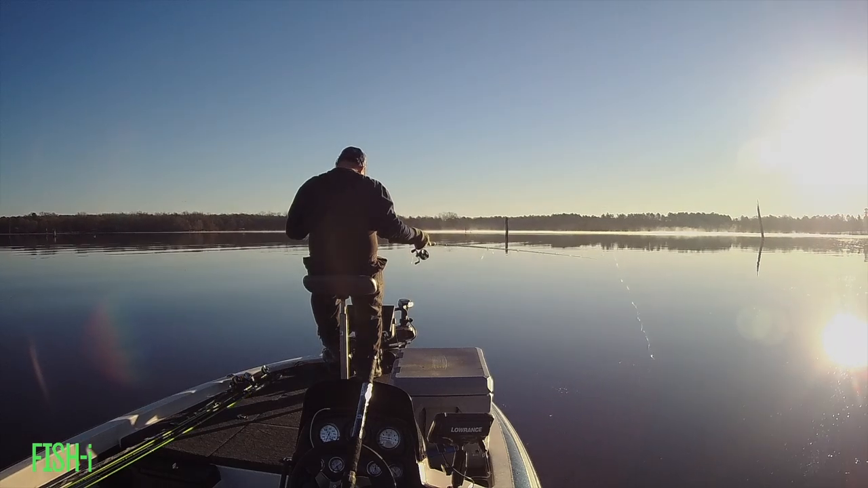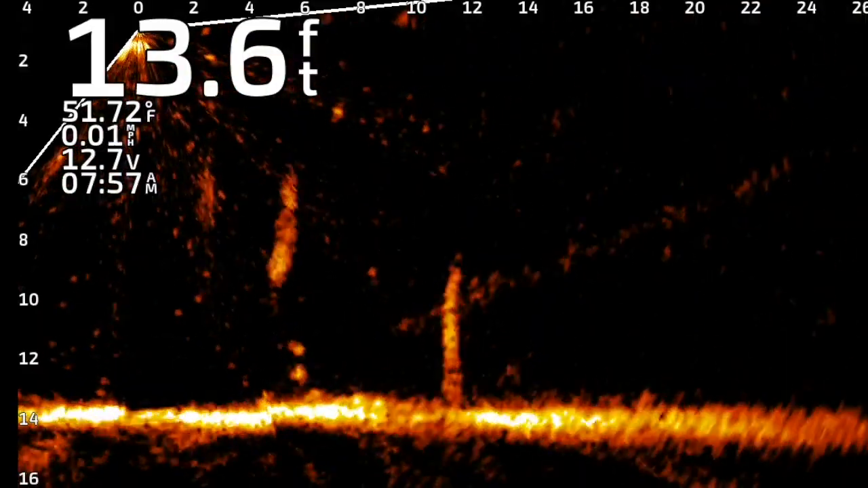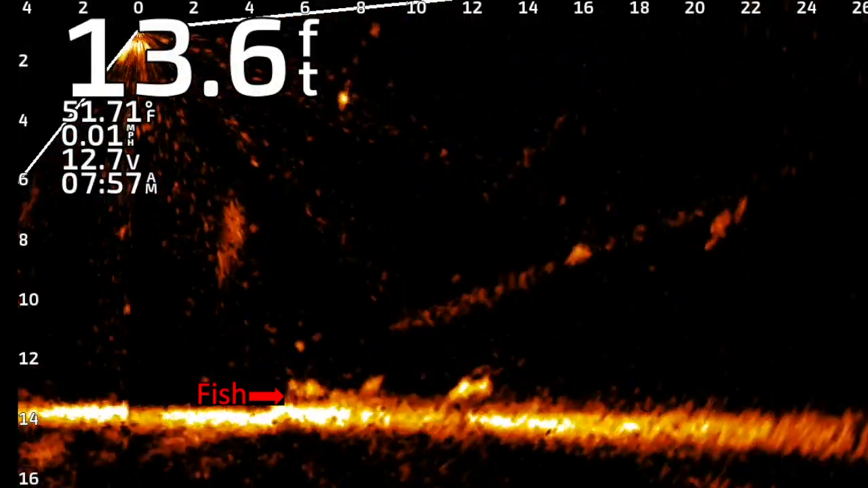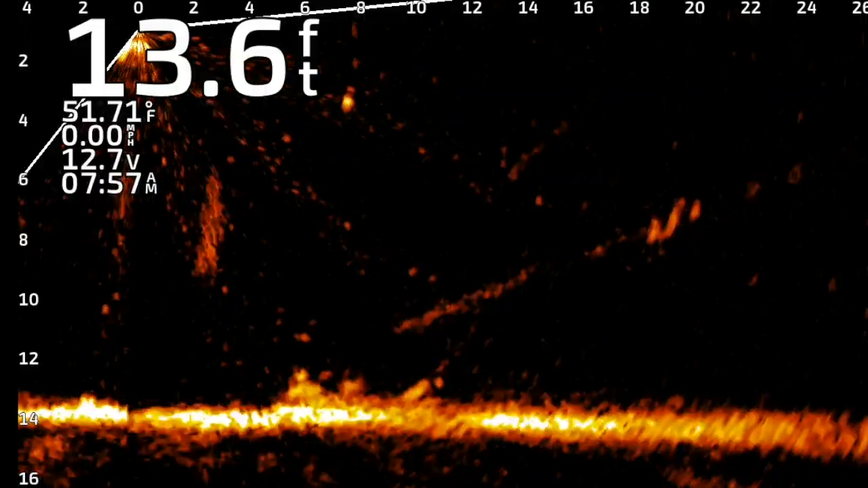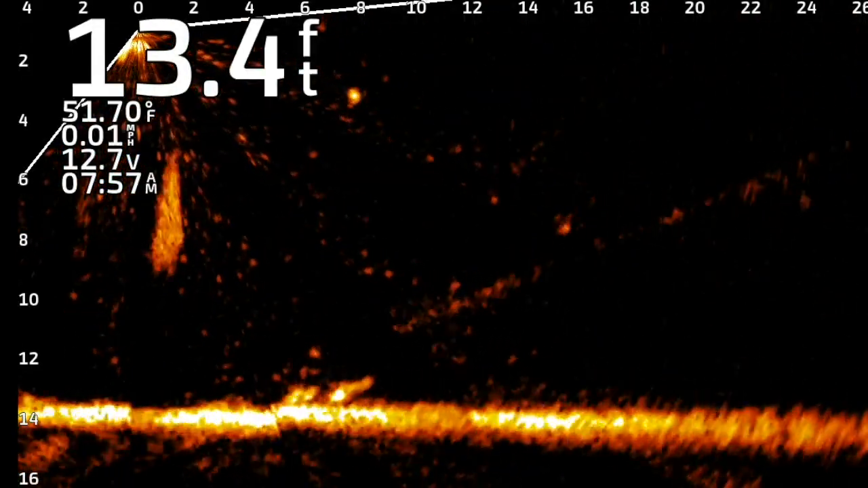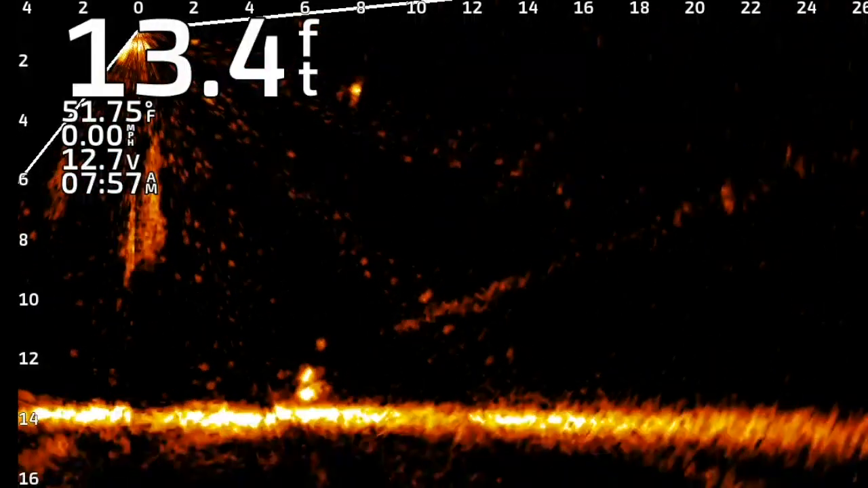Right here you'll see some bottom dwellers. You can see the spots at the bottom and they're kind of creeping along, look like a turtle maybe. Sometimes you'll find crappie stacked on the bottom, and in this case, I actually saw them down there and got a couple of them to come up and look at my jig, and finally one of them took it.